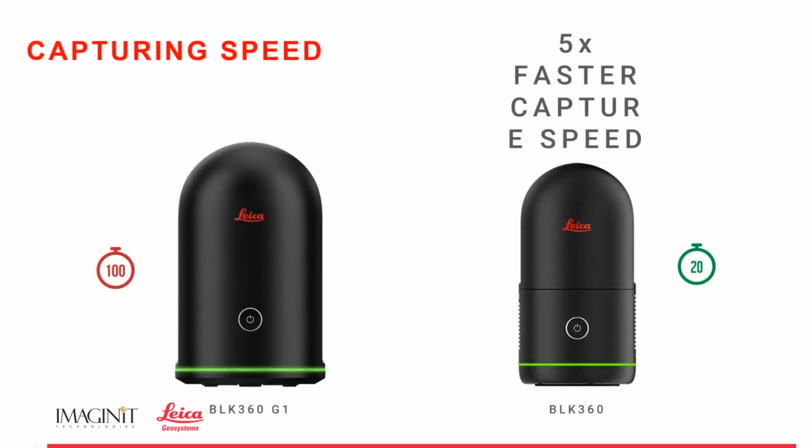Look at the difference in speed and size from the G1. We are 5 times faster with the new BLK 360. Just to put that into perspective, think about if I turned all the bells and whistles on the original G1 and went to scan, I would be running about a 6-minute scan roughly. If I do the same with the new BLK 360, I'm at about 1 minute and 37 seconds.